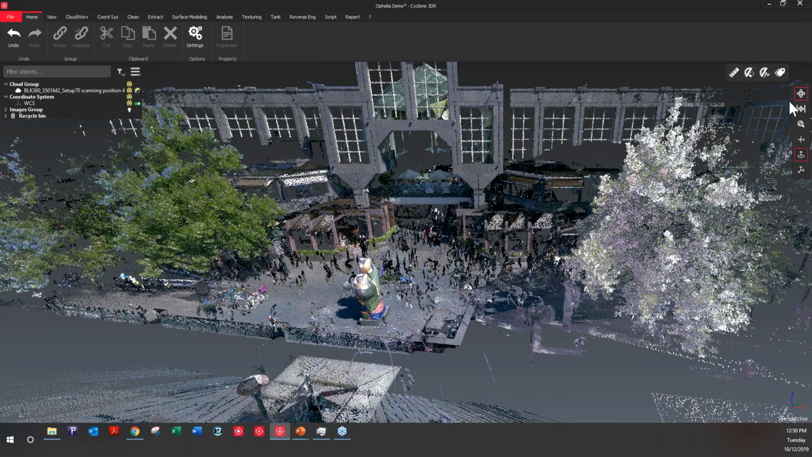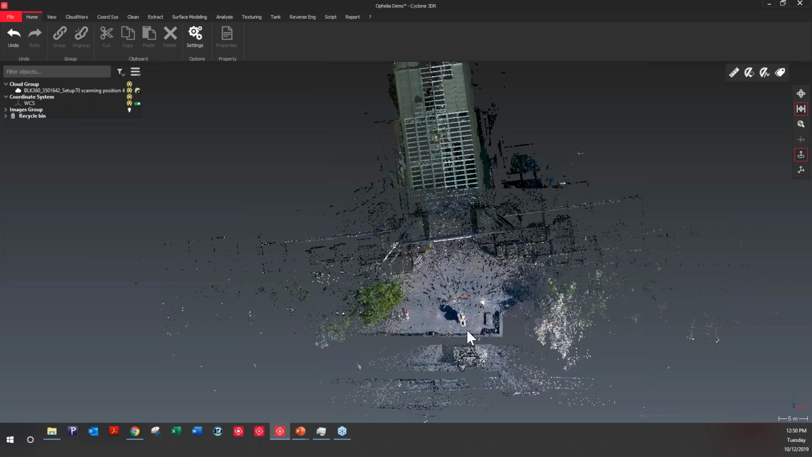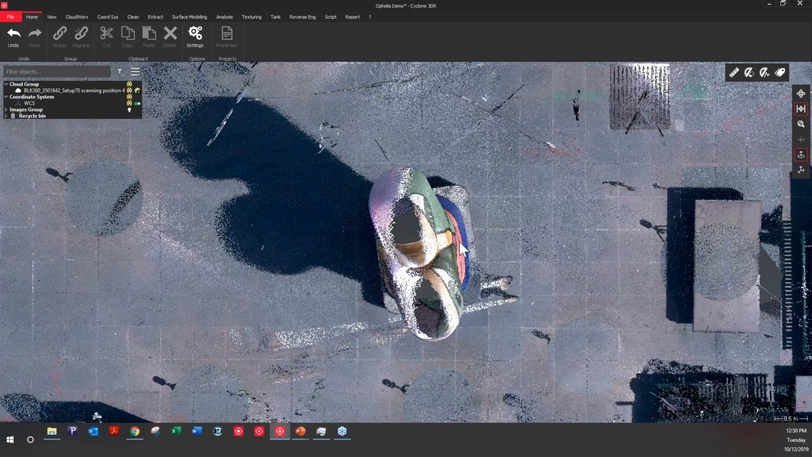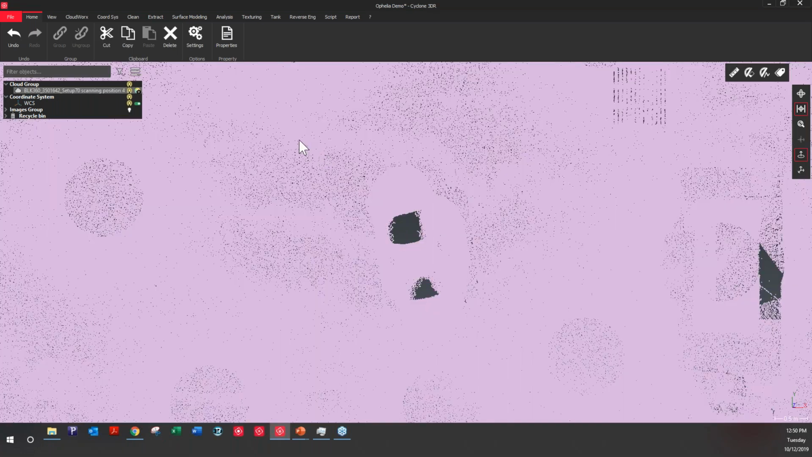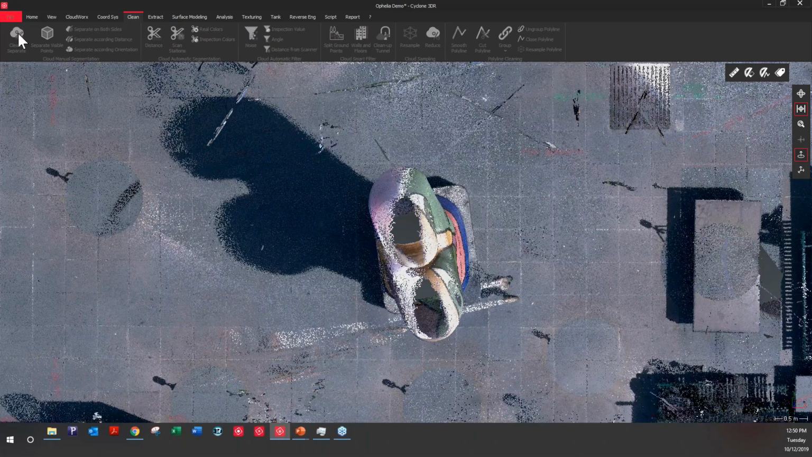So what we'll do next is that I'll switch to an orthographic view and I'll click on Z on my keyboard to have a top view, and we only want to create a mesh of the statue itself, so we're going to be just selecting that. So select the point cloud, go into the clean menu. The clean menu is pretty much what was in the cloud menu before. So if I do clean and separate, I don't know if you've ever used